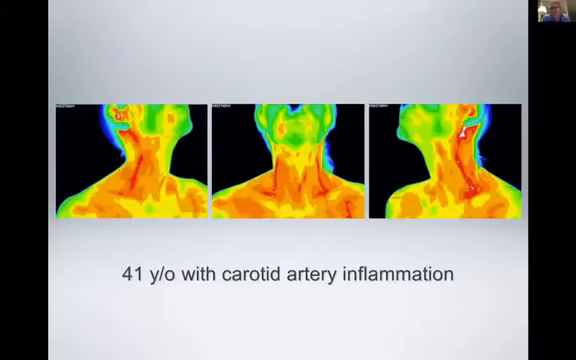So this, again, is where a holistic practitioner can look at that and say, wow, there's inflammation there. It's probably worth doing a carotid ultrasound to make sure there's not a big plaque. But just because there's not doesn't mean that there isn't something going on. And again, this can find disease as it's developing before it's actually manifested.